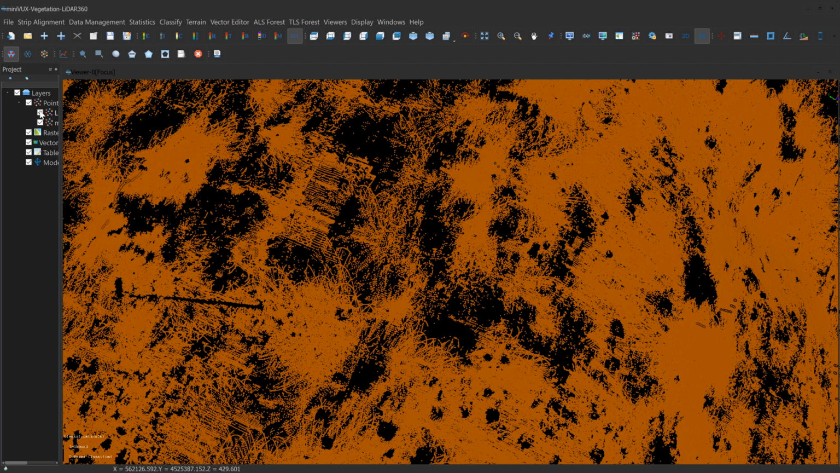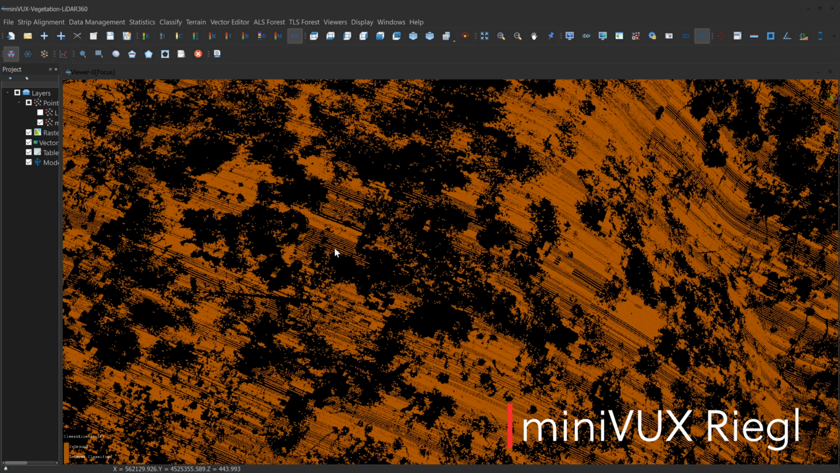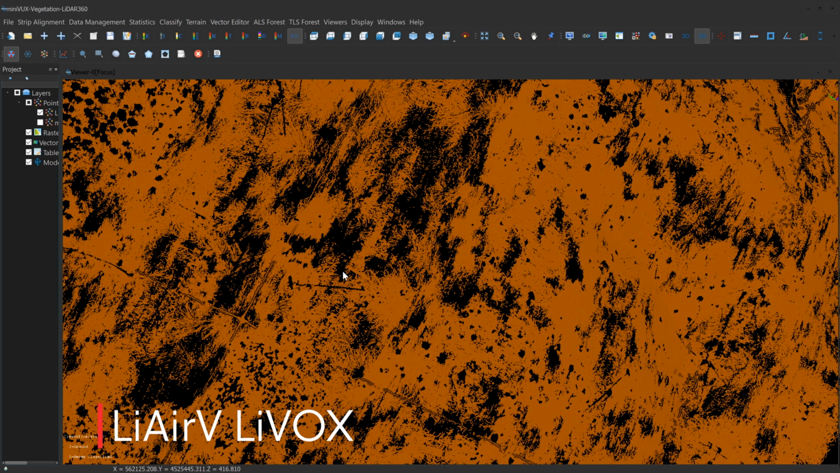Let's go ahead and toggle off the Riegl LiDAR data. Now we're seeing only the LiVOX LiDAR data. If we toggle the opposite and look at only the Riegl data, that's what it looks like. And then now we're looking at the LiAirV LiVOX LiDAR data. So already we can clearly see there's a lot more points on the ground from that LiAirV LiVOX than the Riegl. Let's go ahead and zoom in and do a couple point density measurements.